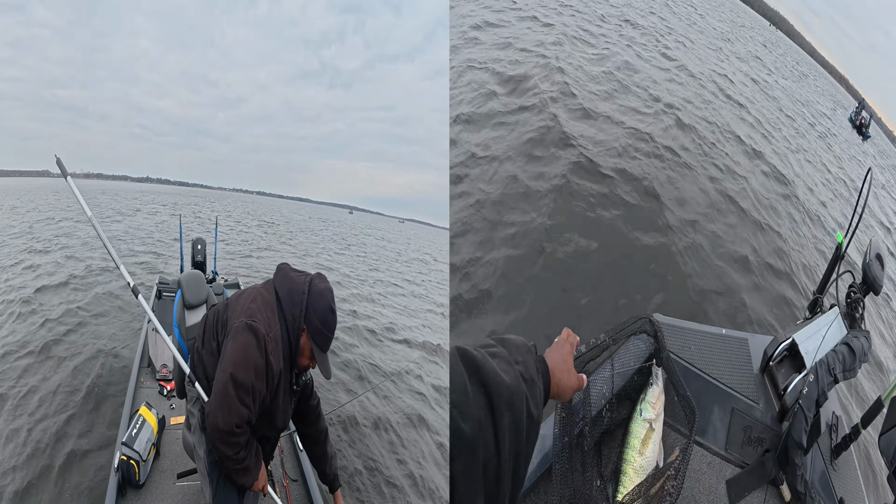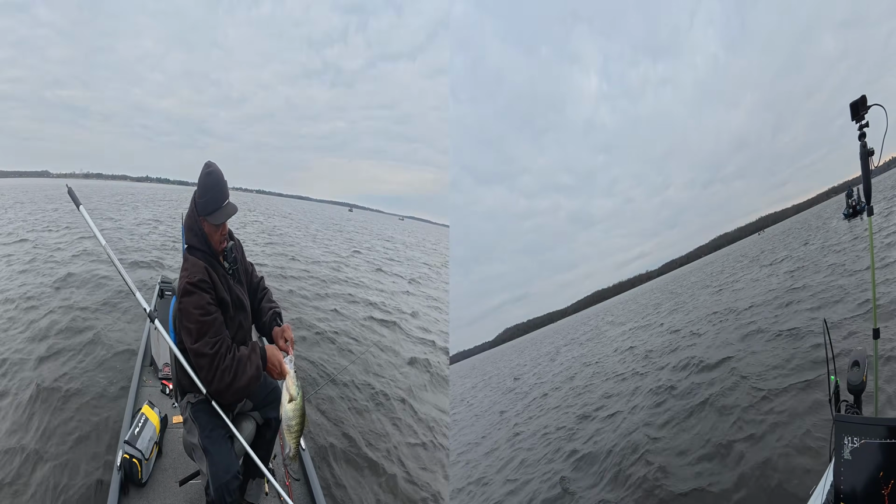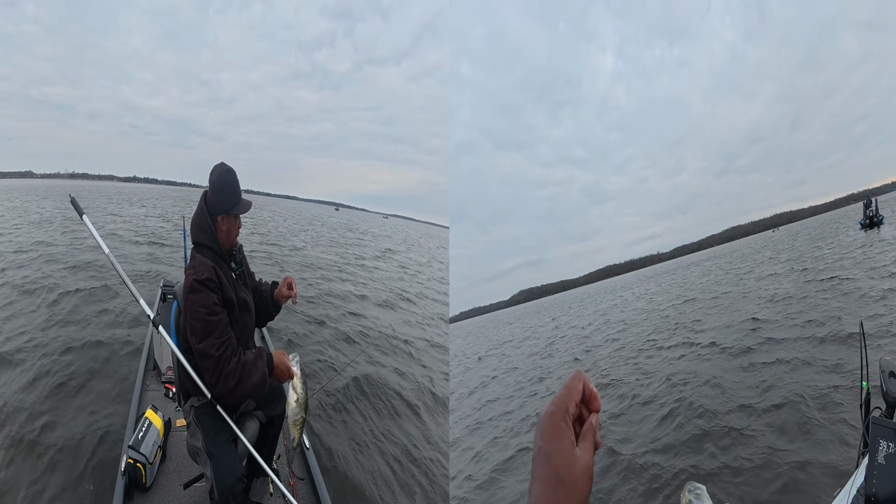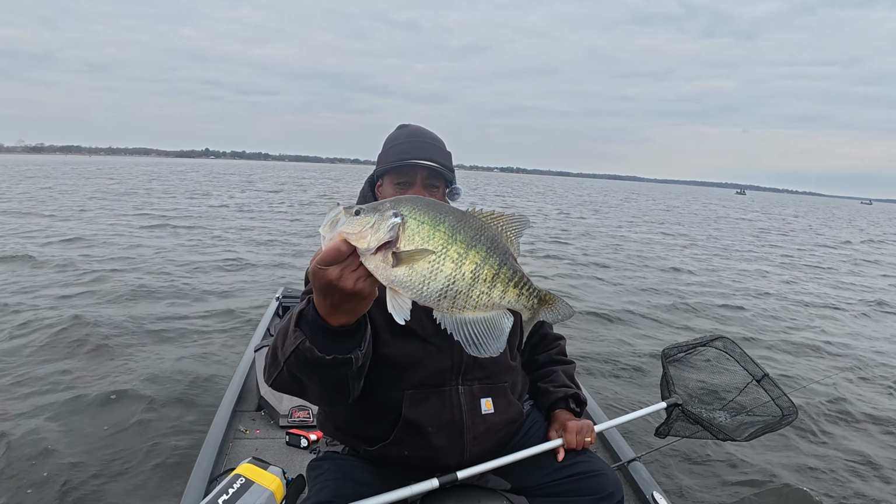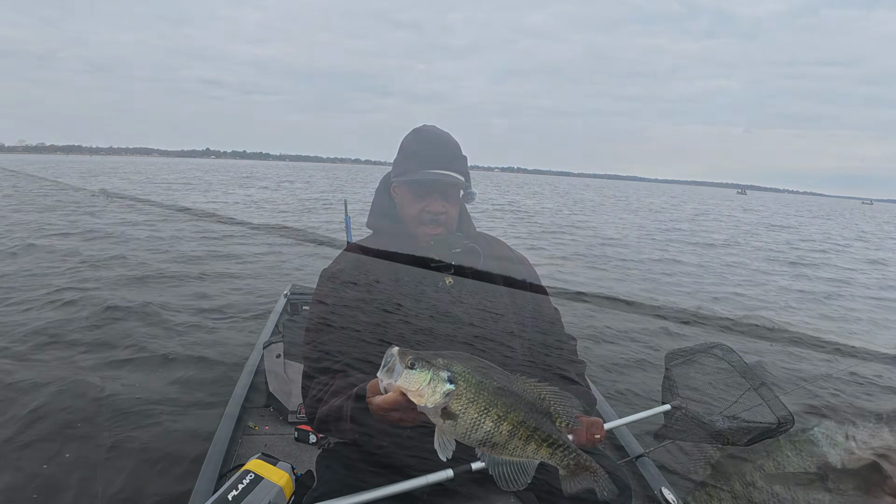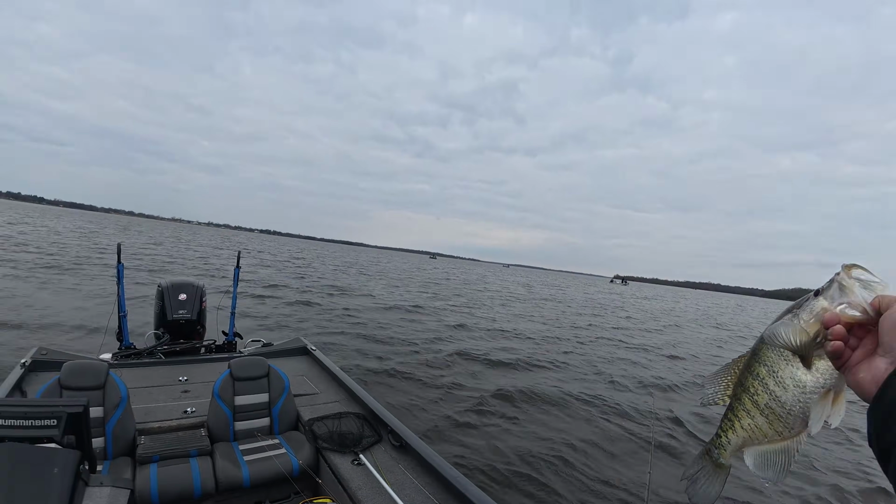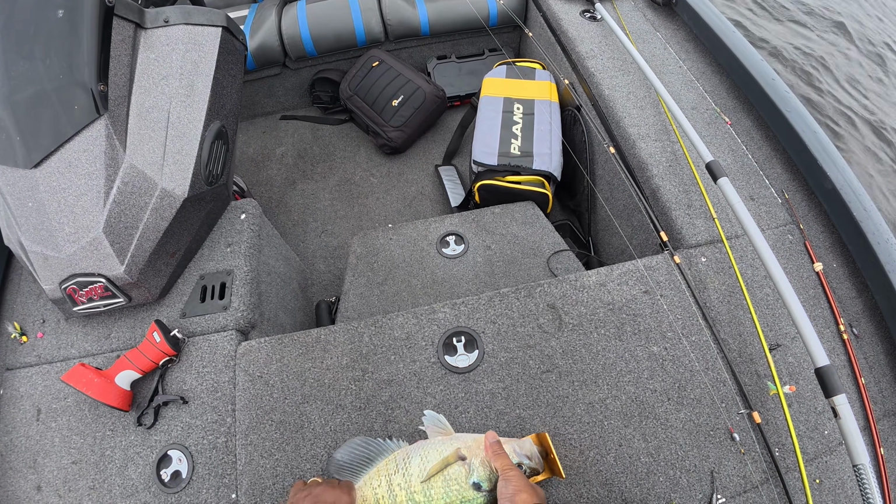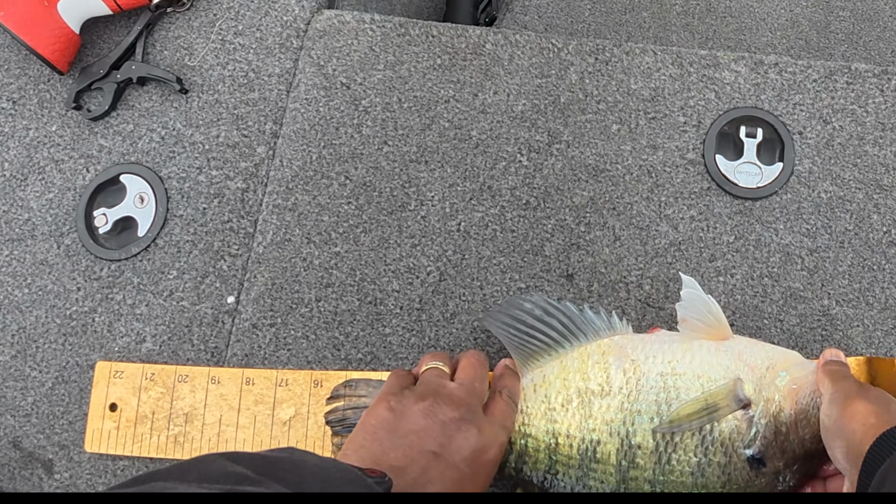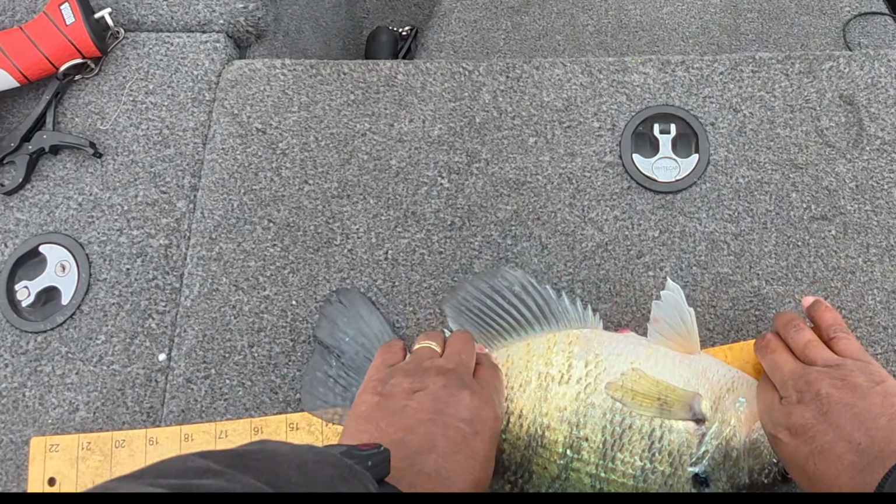I like it. Look at this fish, y'all. Nice. No, we got to measure him. 15.5. 15.5.